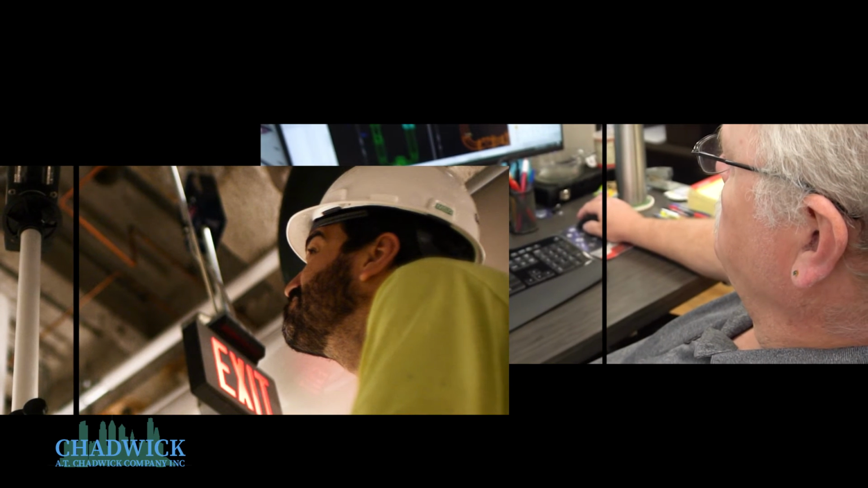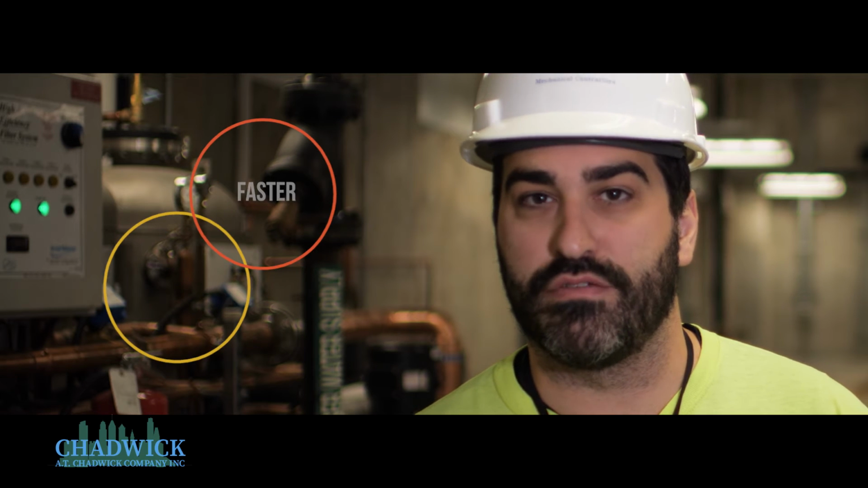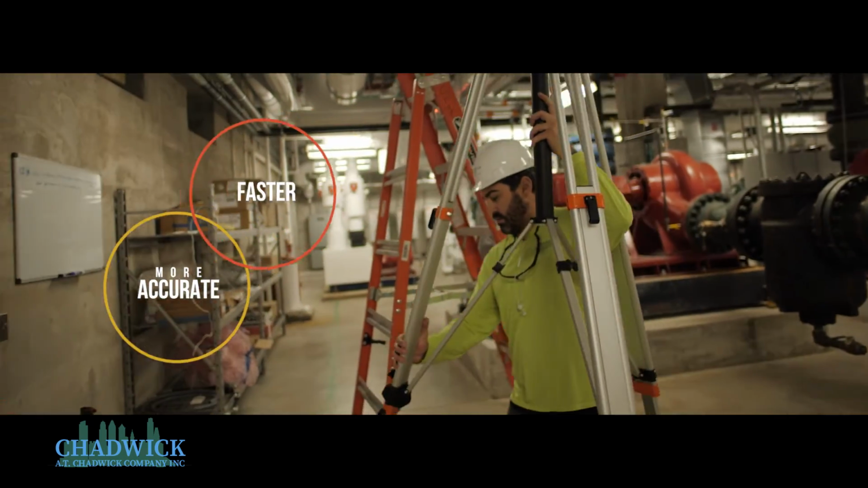The power of this two-man collaboration has transformed the dynamics of field measuring. It's an old cliche saying, time is money. So the faster that it's done and the more accurate, the better off it is. It's also safer. We can put somebody on the computer to look at this laser scan a lot easier and a lot safer than having to send somebody out here and use a ladder.